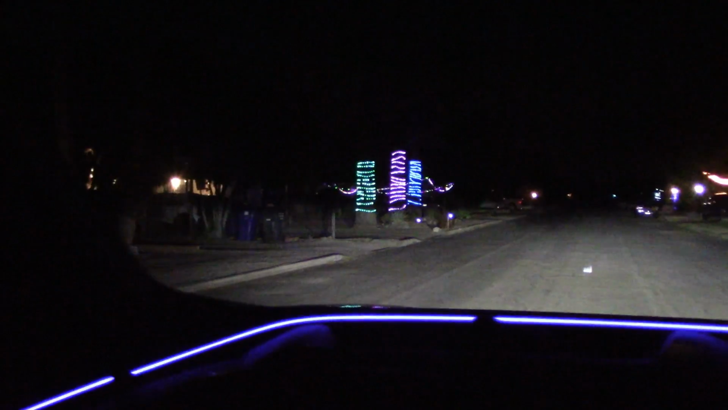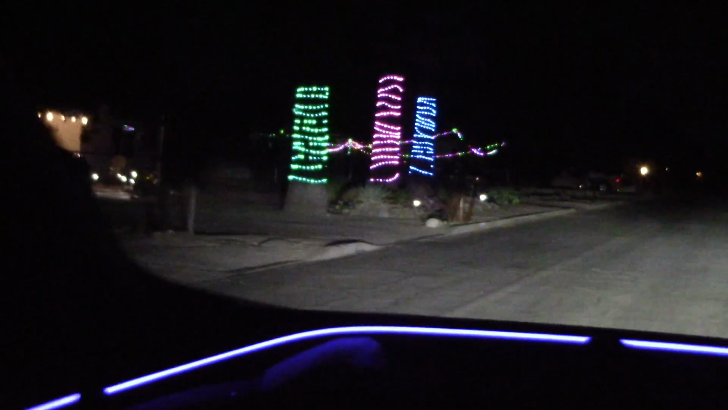Only in this town would you have Christmas lights still up in the month of May.